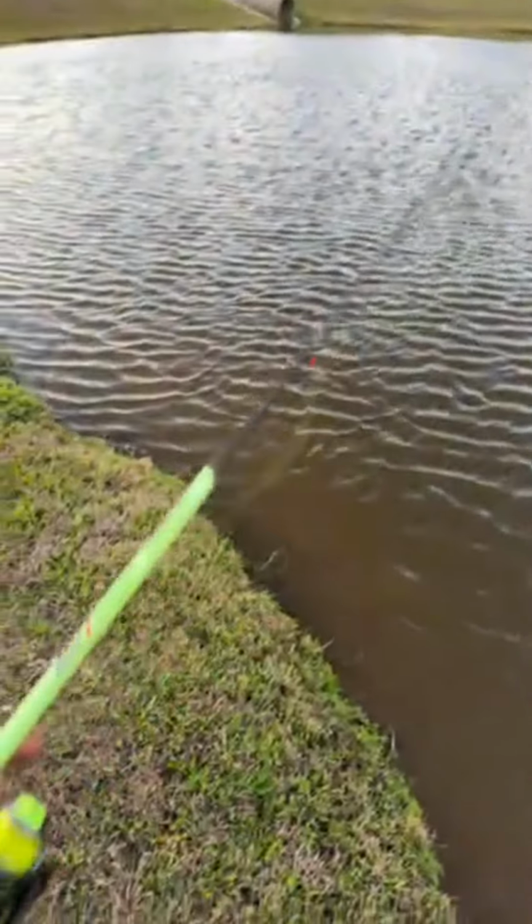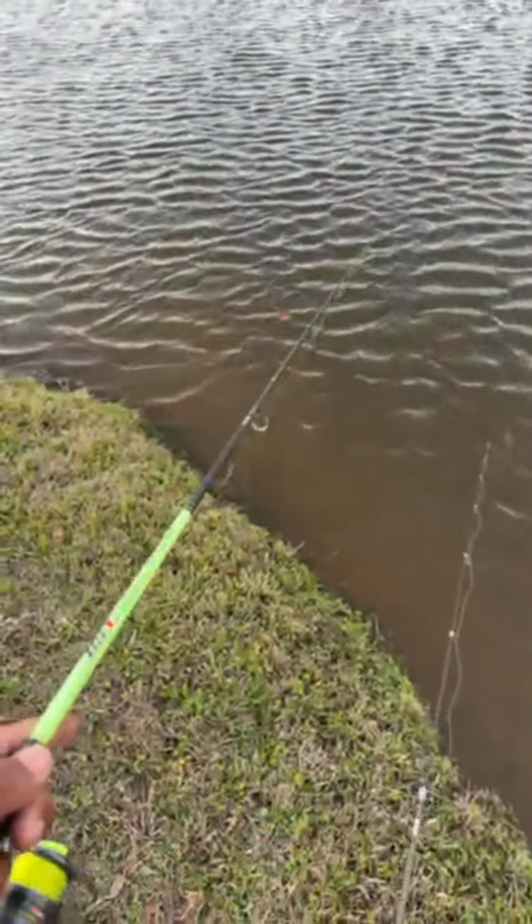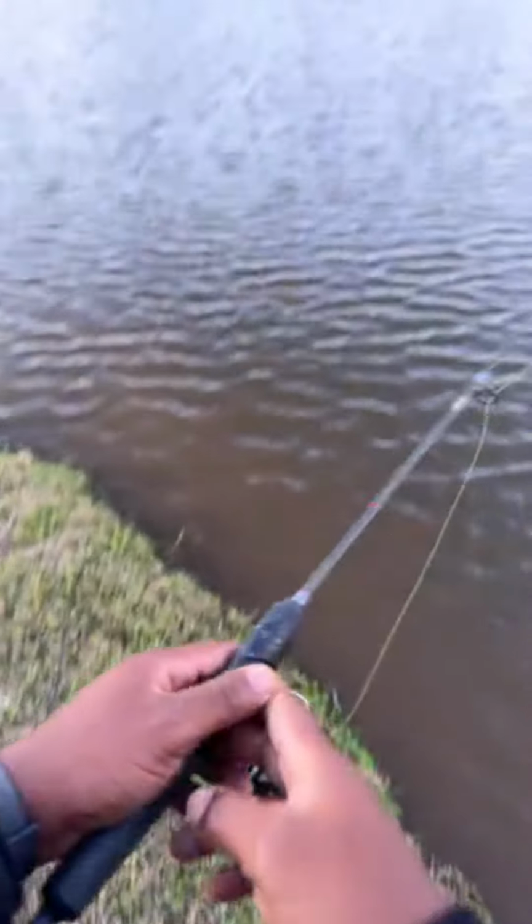Uh oh. Something is trying to take my rod. See, Whitney missed her opportunity. They ate that worm up. They ate him up.